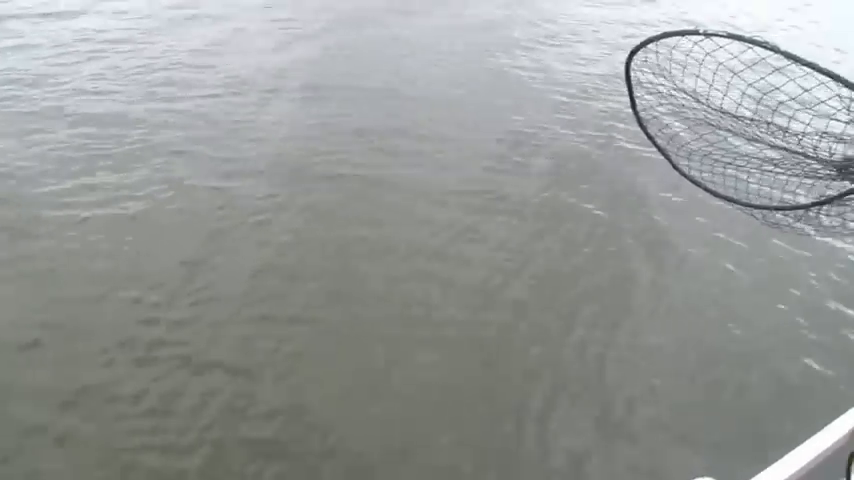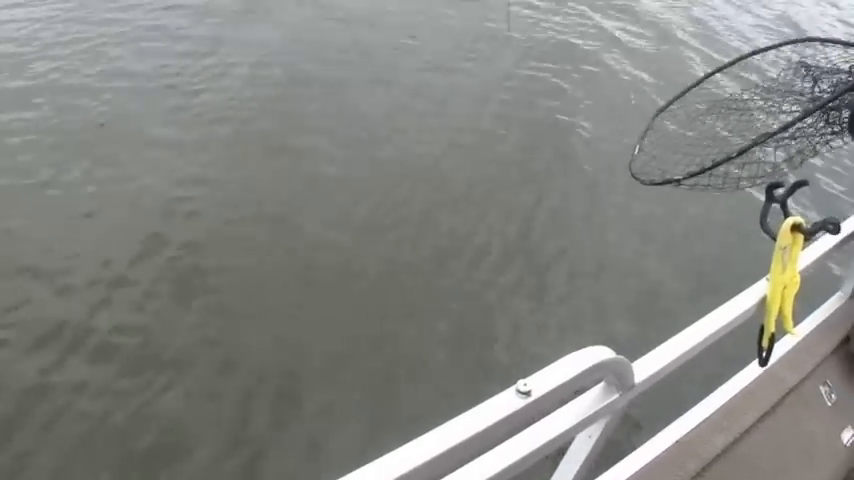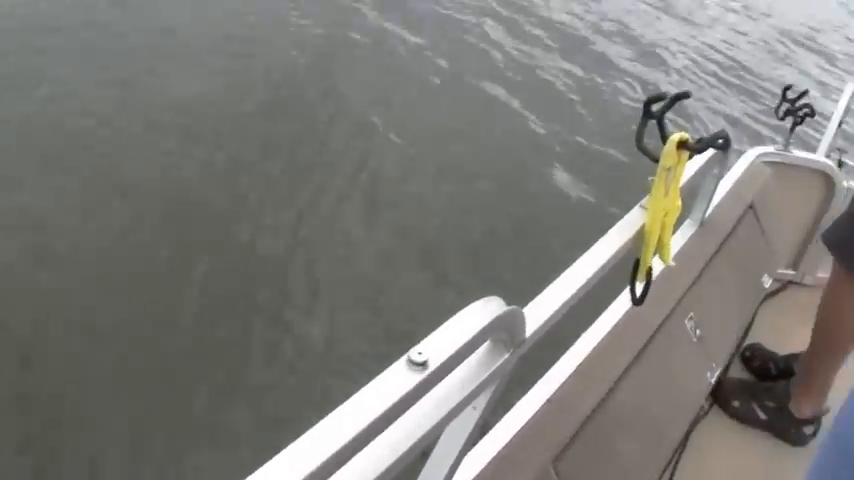I bet you we have got a big fat blue cat or a big fat flathead on here. And it's this time of the year when you're bouncing these jigging spoons off the top of these humps out in the main part of the lake. These catfish come in here and feed around all the sand bass and the white bass and hybrid stripers, and they take advantage of a lot of these fish that are laying or getting killed by these predator fish.